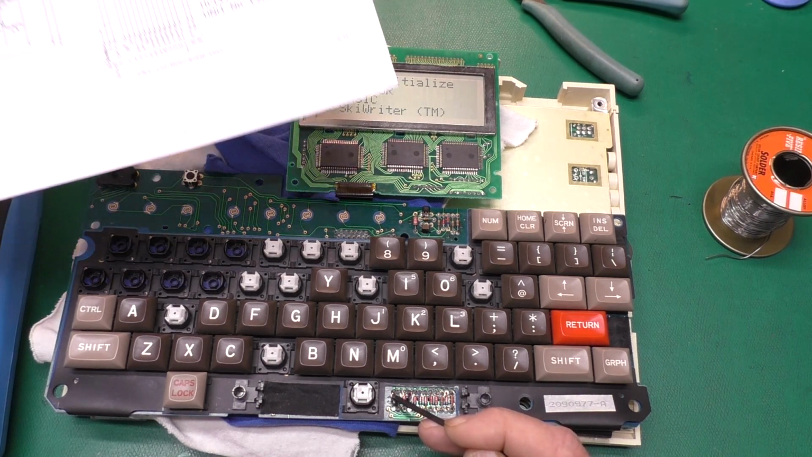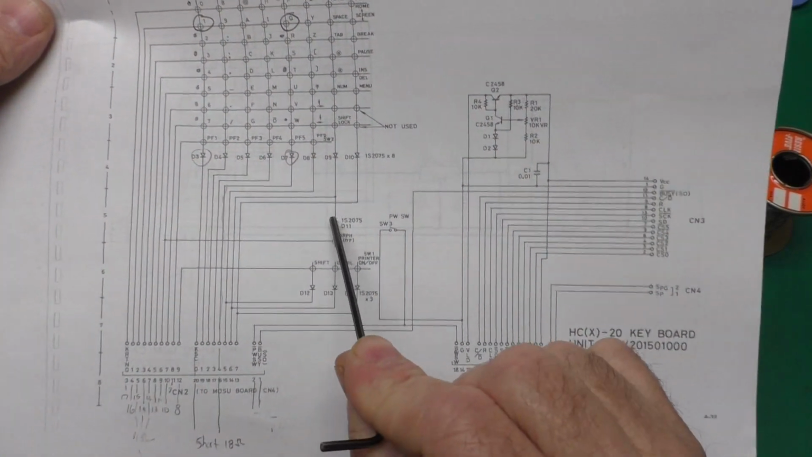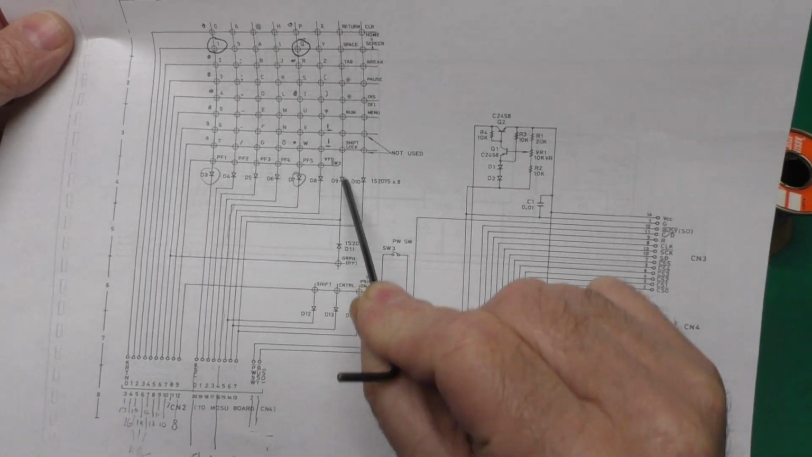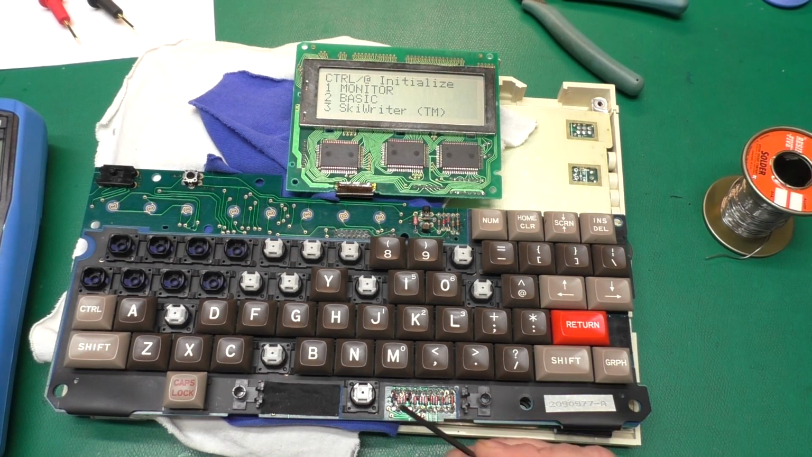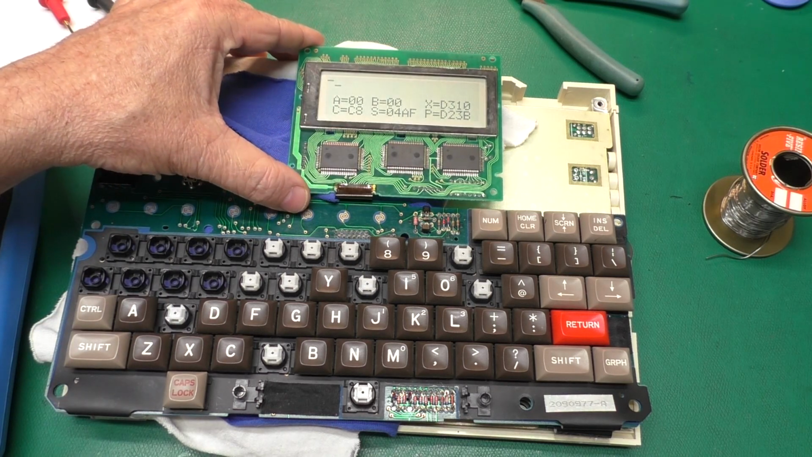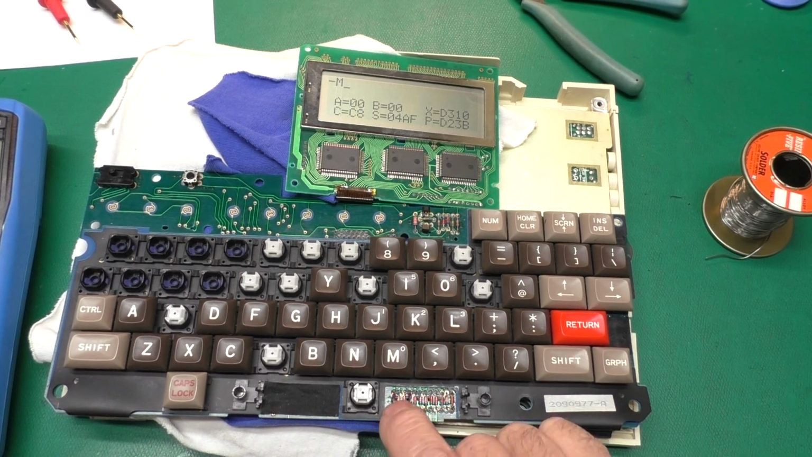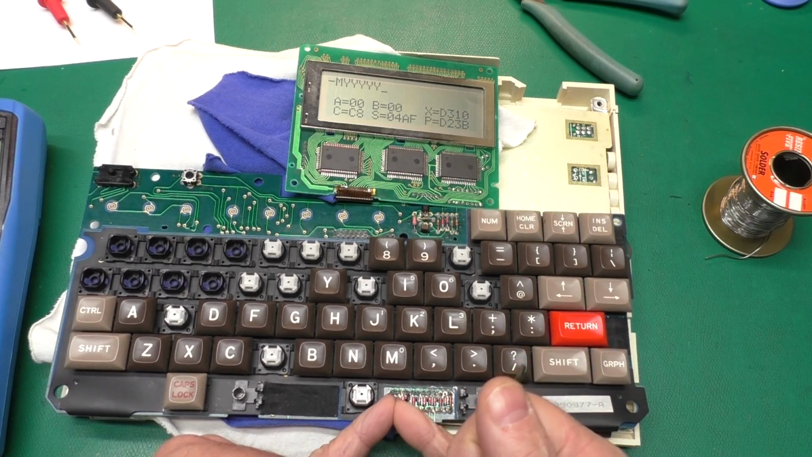I first pulled D9 because it was right on the end and easy to get to, and that made a difference. And then I pulled D11, which is what brings this extra graph key in here to that same column, just to eliminate that. That didn't really make any difference. That's this one right here. But with D9 pulled, if we go into the monitor, you can see we no longer get our automatic repeating key press. I can type something and I just get that. If I hold this down, that diode D9, it starts repeating stuff again. And for some reason, the first time you touch it, it repeats Y. I don't know why.